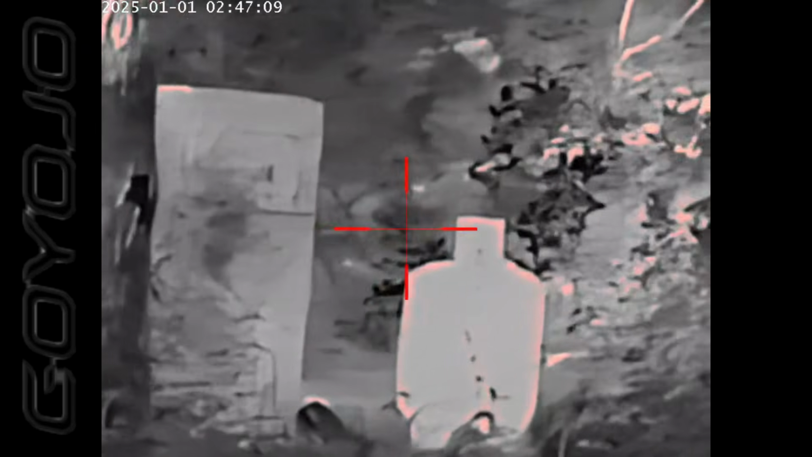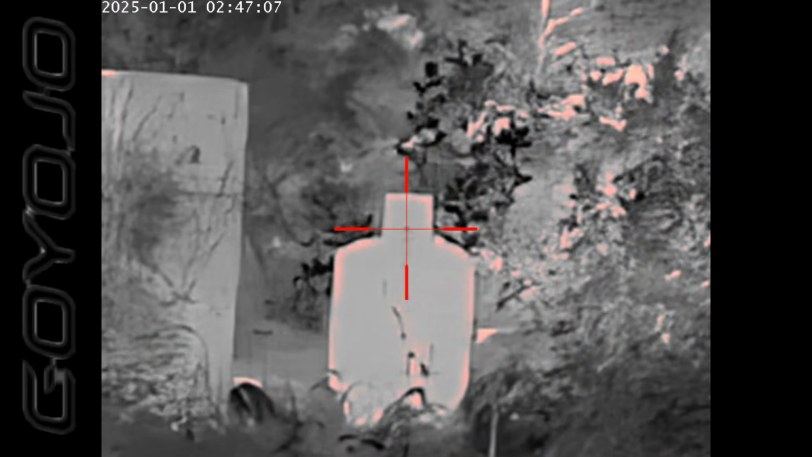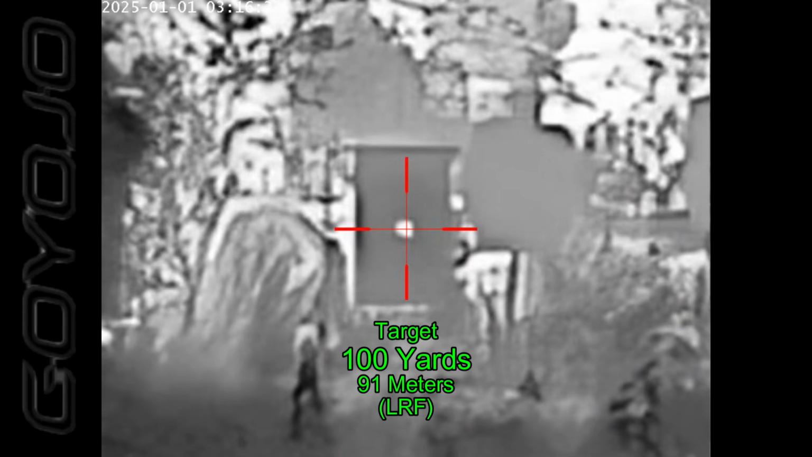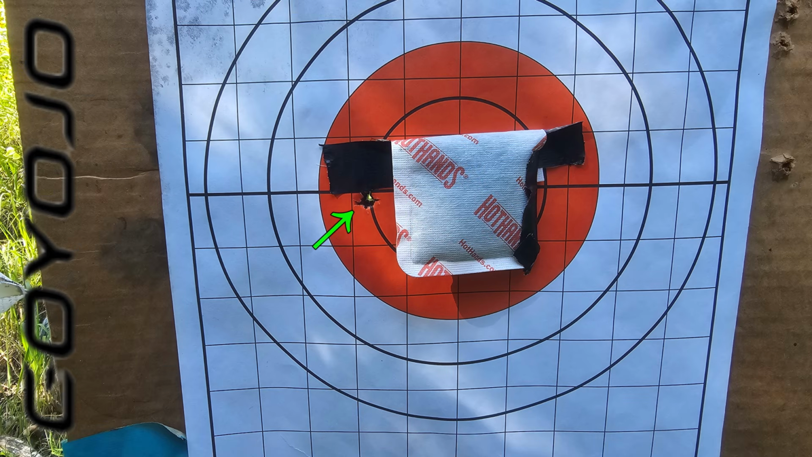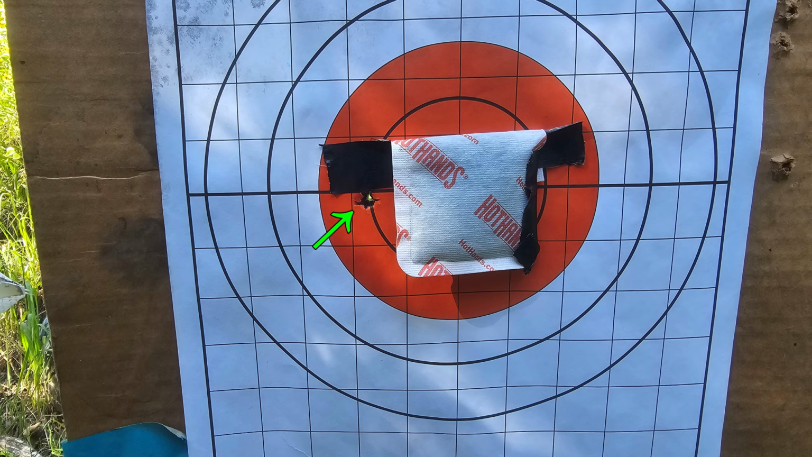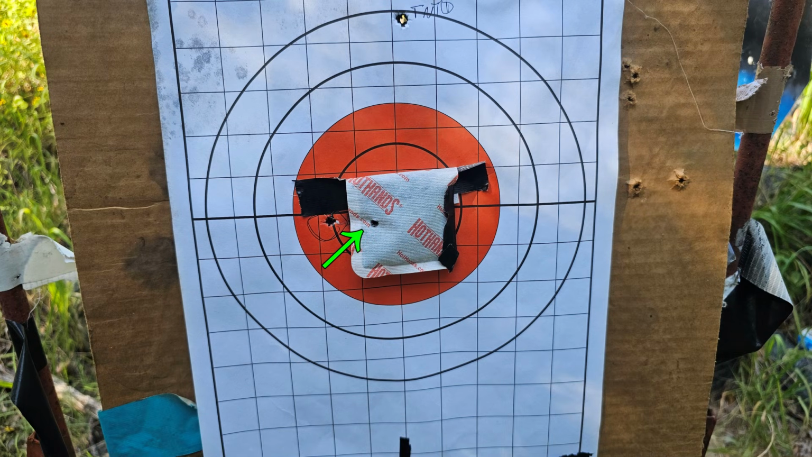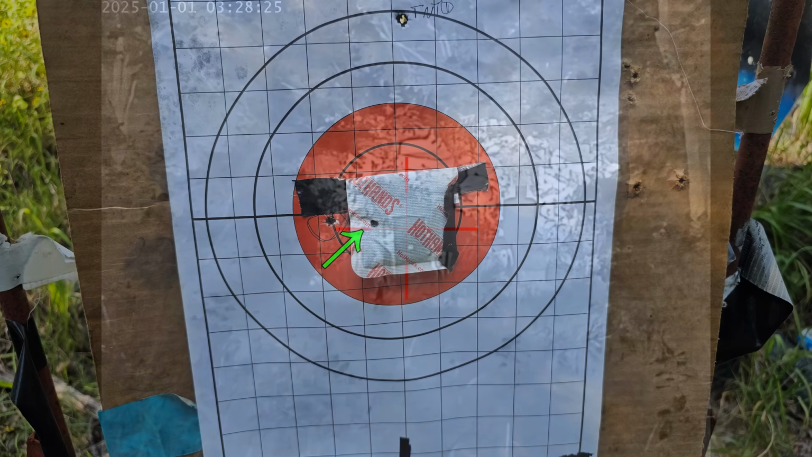The Goyojo does not record audio, so I added in the sound of this shot. You can't see it on the thermal, but the first shot impacted low and left. Made some corrections and moved to 100 yards. Got a hot hands target out there at 100 yards. And that impacted just a little left. So I made a correction. Impacted a little further to the right, made another correction.